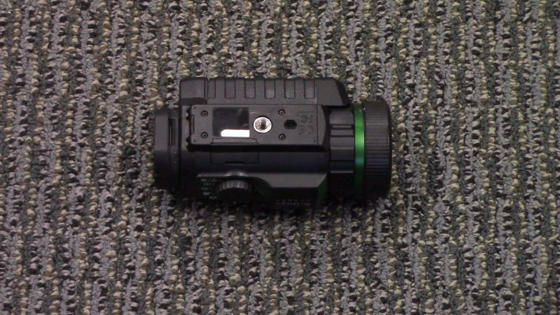The other nice thing about that is it's also the same standard mounting for a J-arm. So yes, it is possible to mount this to a J-arm and wear it on your helmet like a night vision device. We'll go over that in a different video because it deserves its own video for going over the adaptations and the limitations that that mounting has for you, but yes, it can be done.